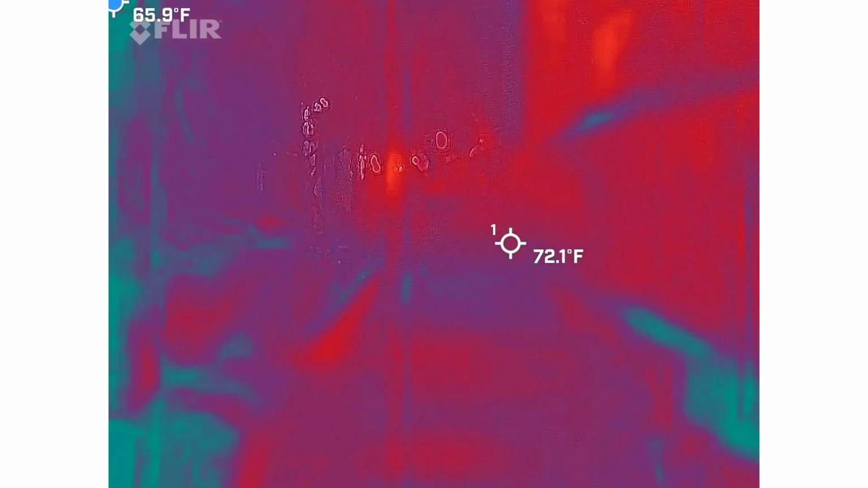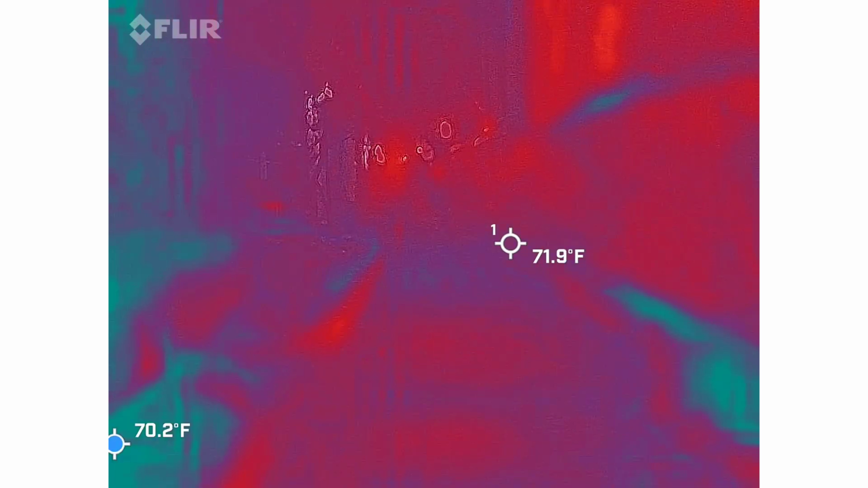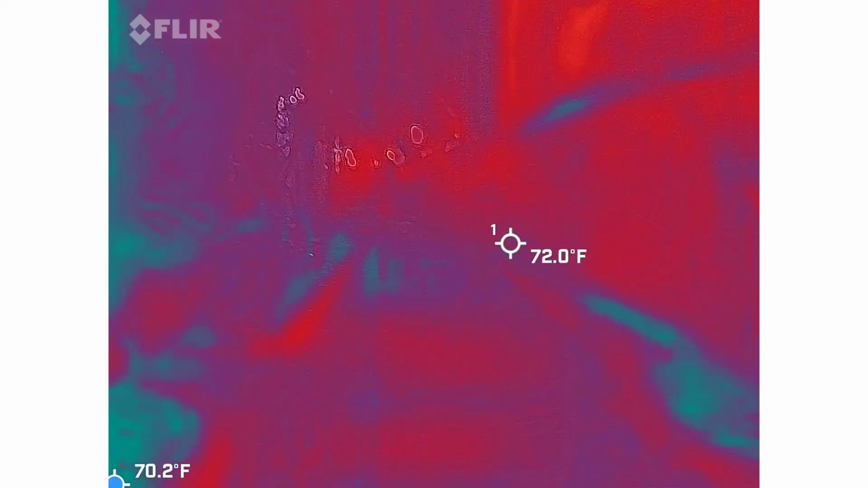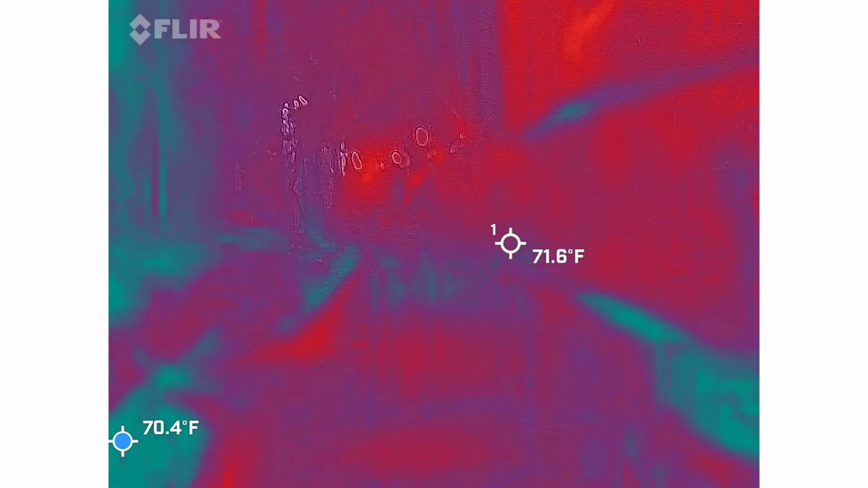But yeah, this is probably one of my favorite spots in Charleston. It's gorgeous. About 11 minutes into this recording, I thought I saw somebody walking that way. A dark figure. Dark, like dark as in blue or dark as in black? Dark as in like blue, like this blue, like it's pretty dark.